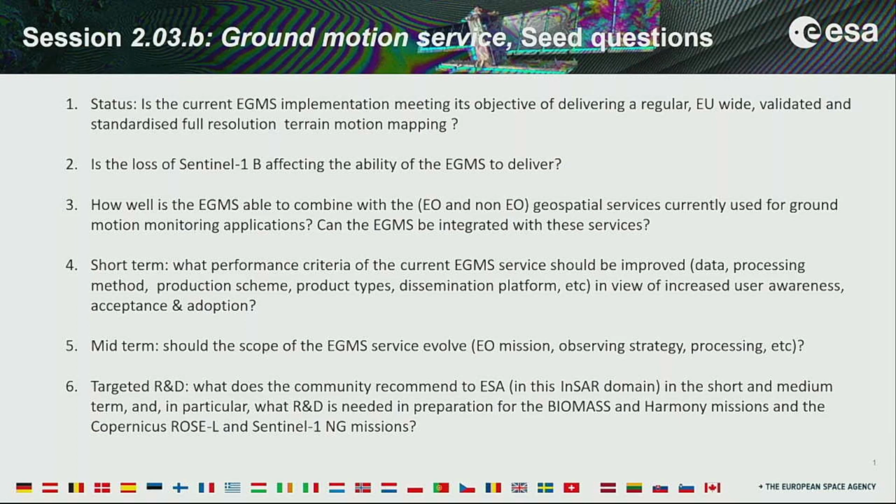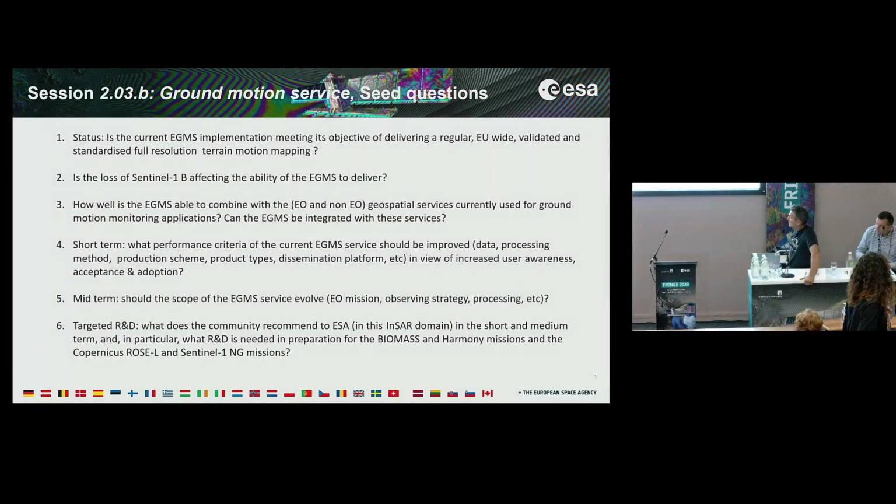So for the participants who are interested in the roundtable discussion for this session, we have identified 6 questions, and we will gather any comments or any additional question. So the first question we have is, is the current EGMS implementation meeting the objective, which is full resolution, pan-European, updated every year? Is it delivering what it has promised?